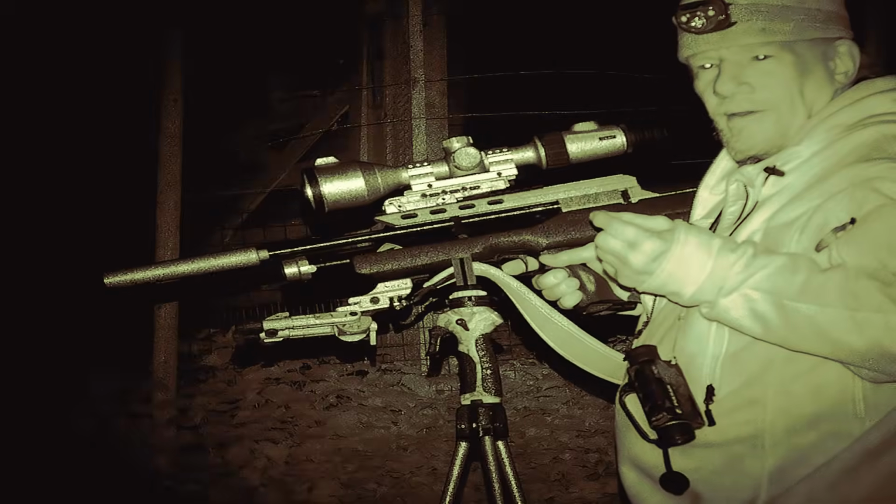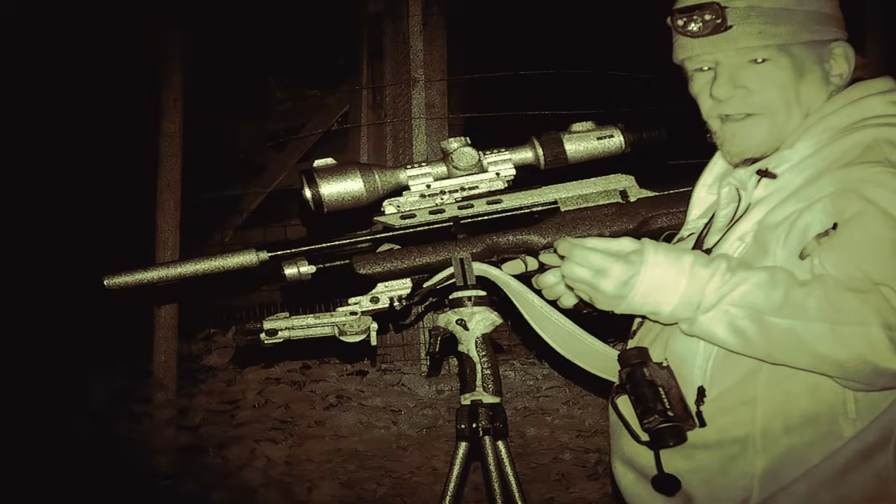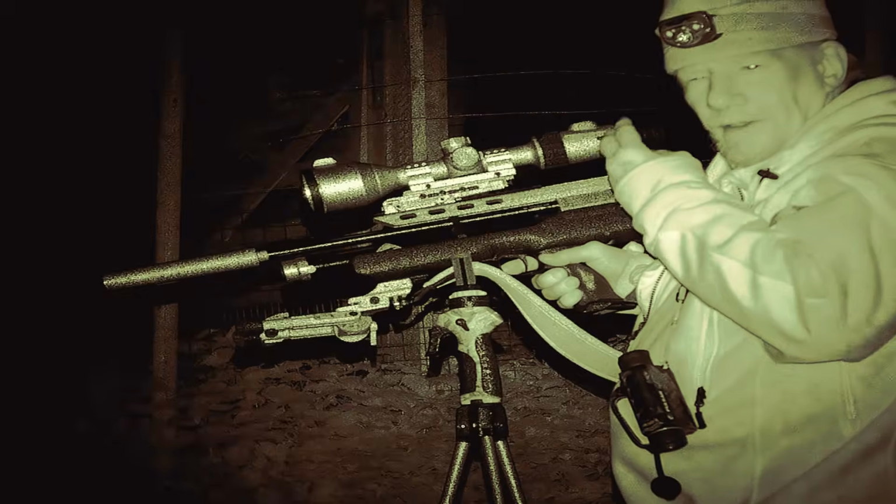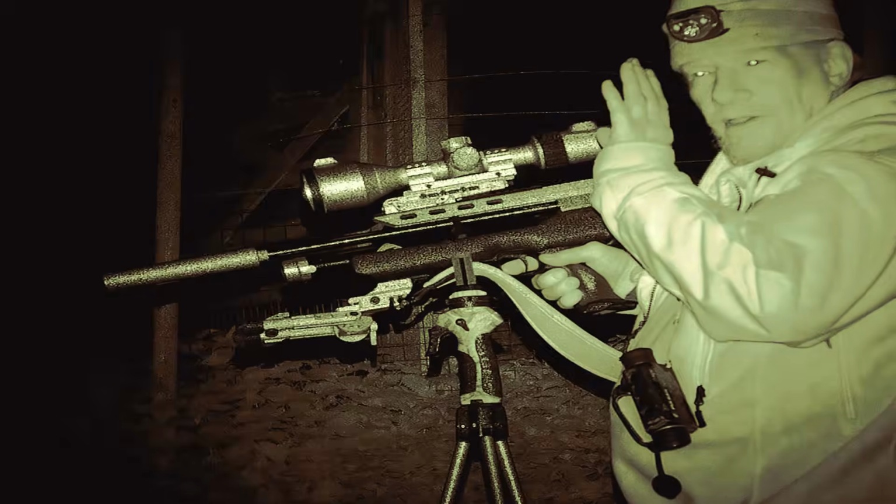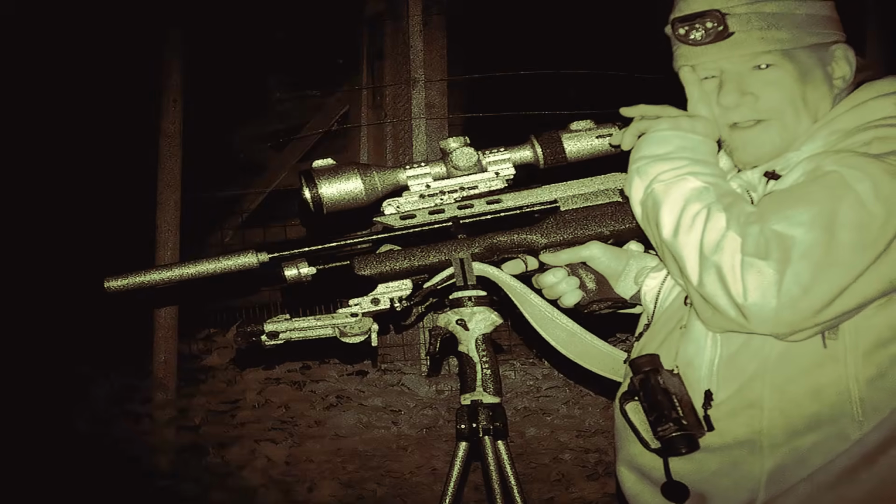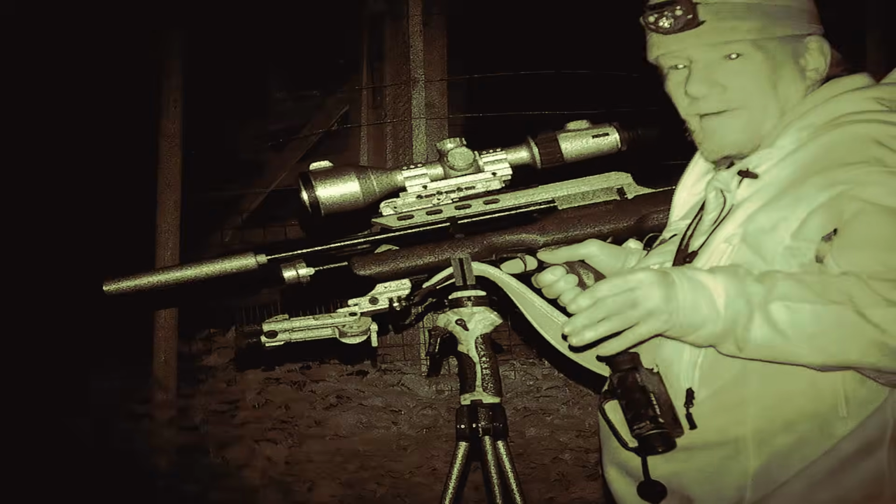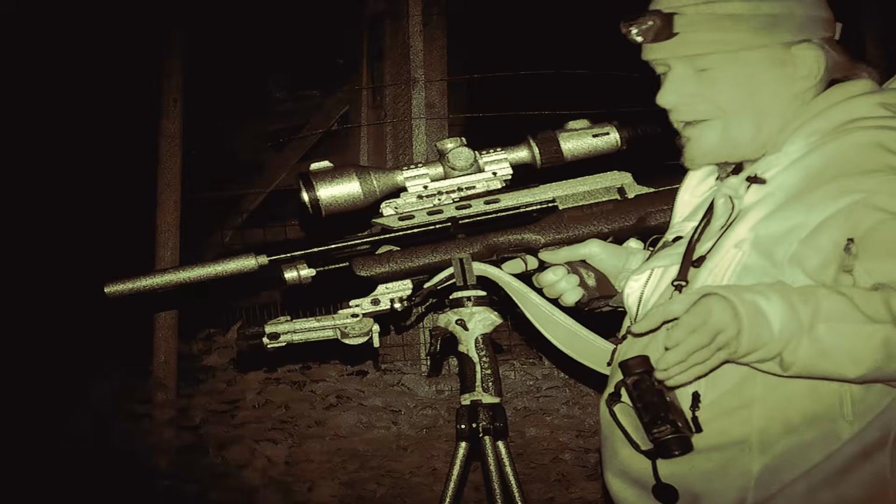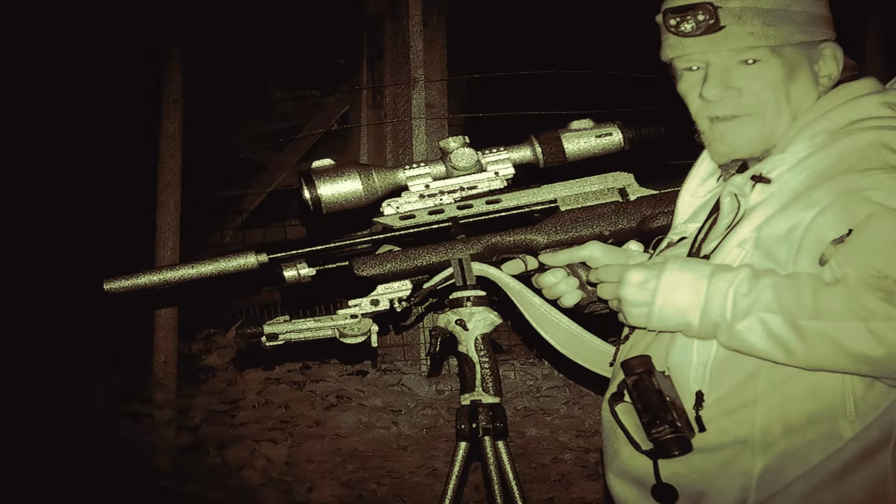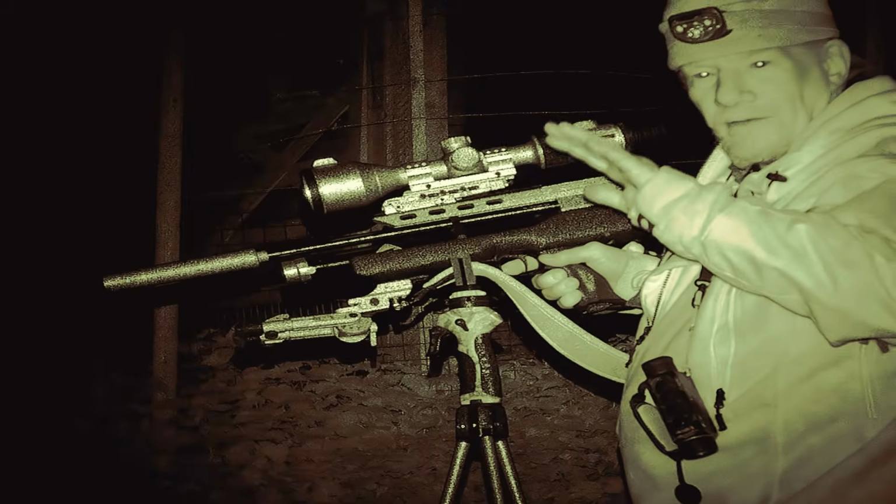And what decided it largely for me was using IR for so long. I was beginning to feel it in my right eye, just a slight difference between the quality of vision in this eye versus that eye. So I read up about it, and lo and behold, it's a thing. So I decided, rather than risk damaging my sight, I'd go thermal and see if it made a difference.